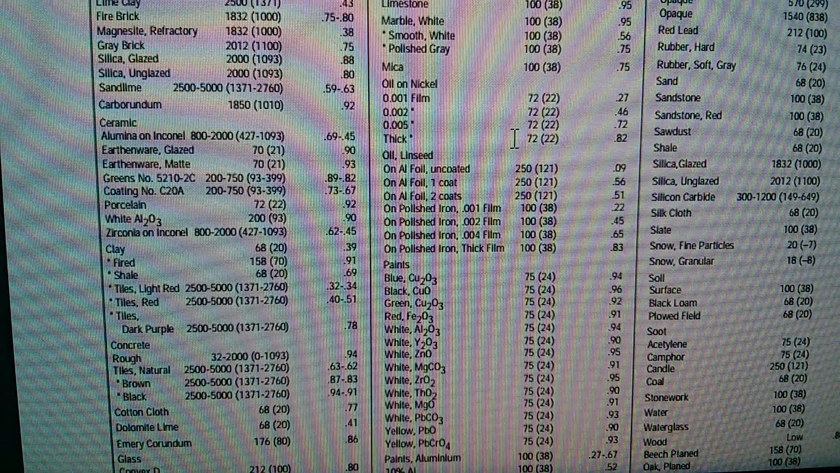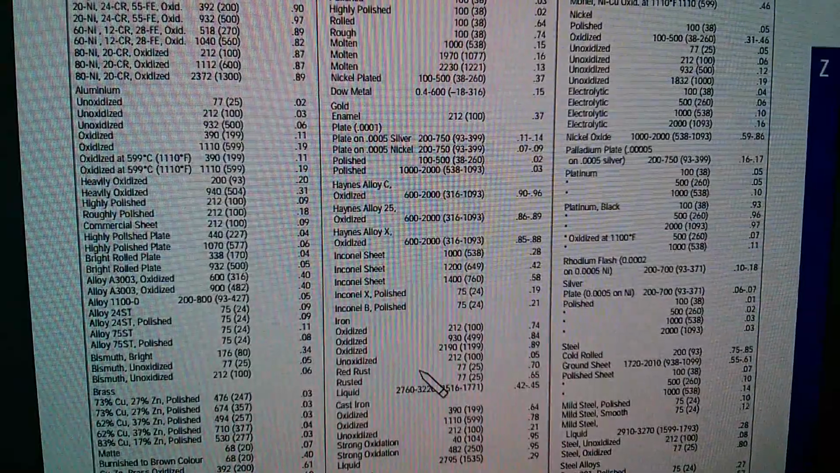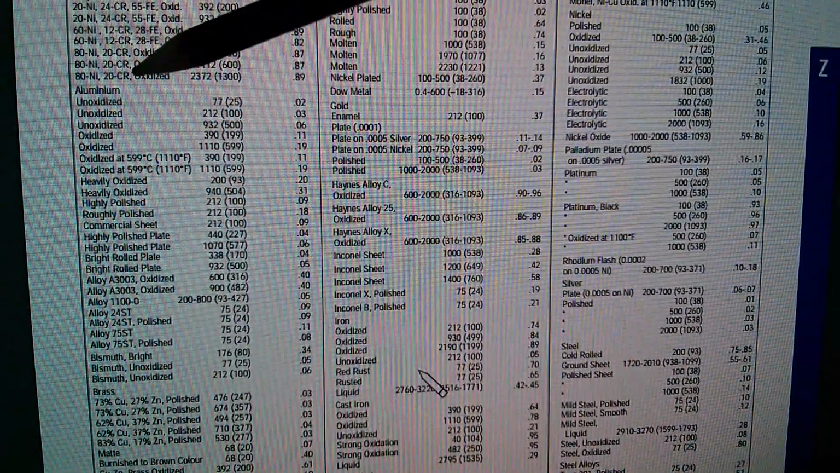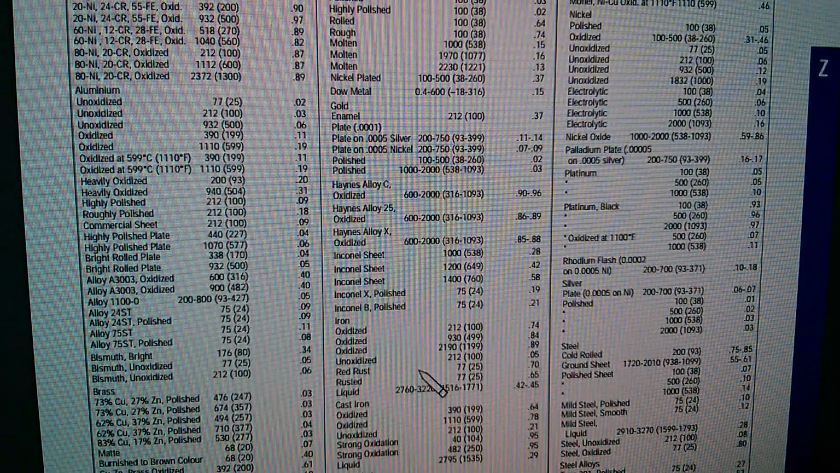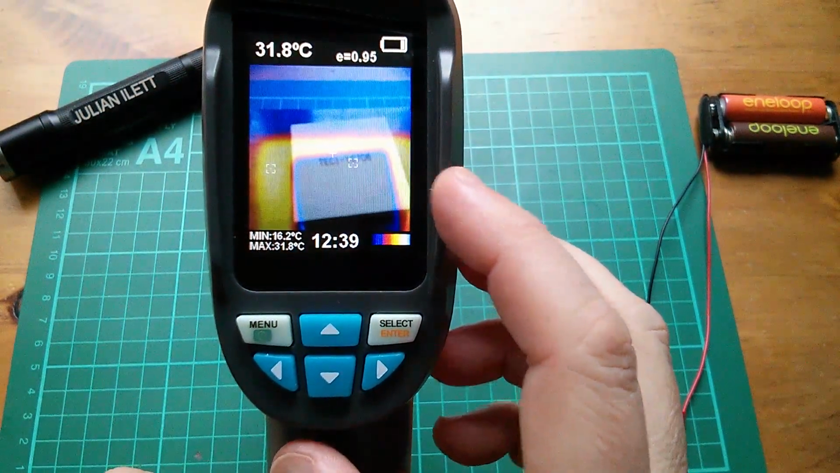So I'm not quite sure why those temperatures are so high. But you can see from this table that emissivity does vary a lot, because here we have aluminium unoxidized at 25 degrees Celsius, 0.02 emissivity. So it's currently reading a low for the Peltier element of 16.2.